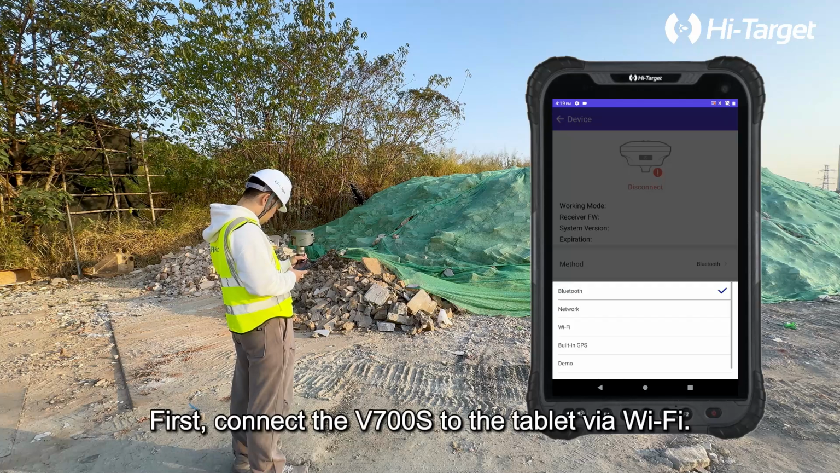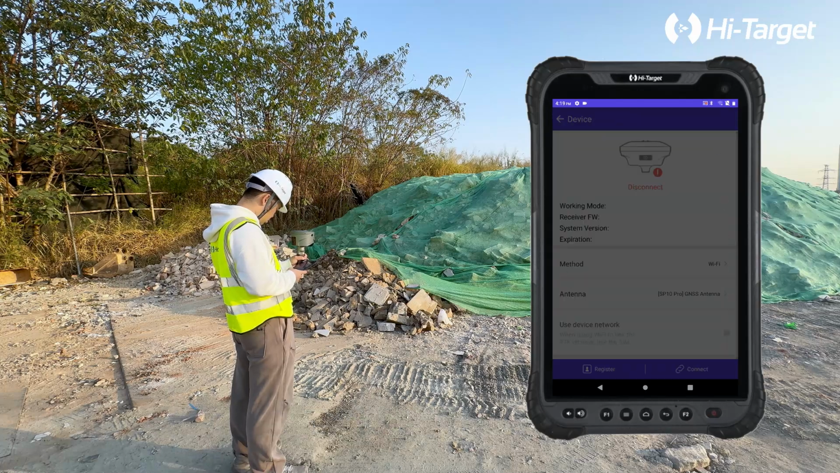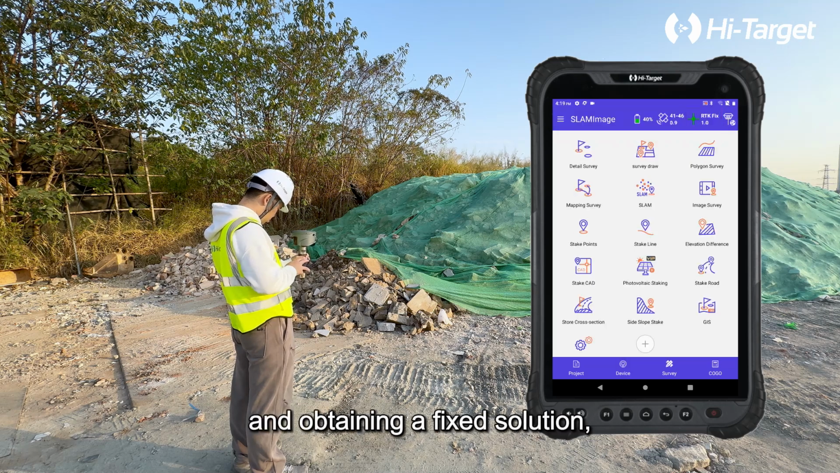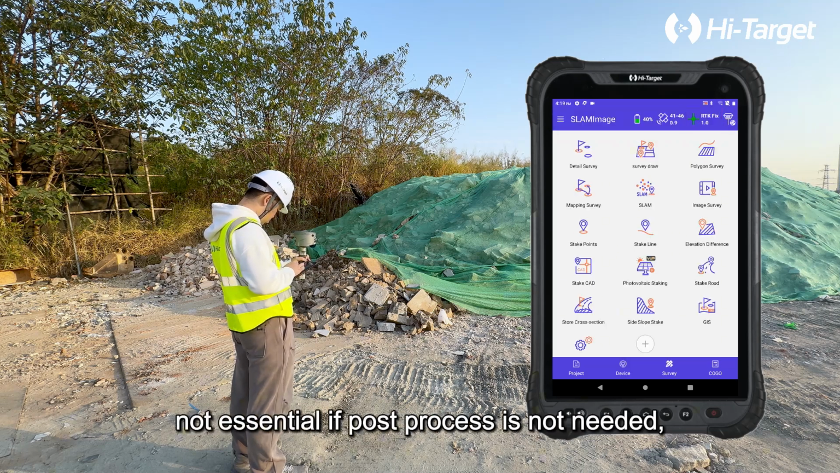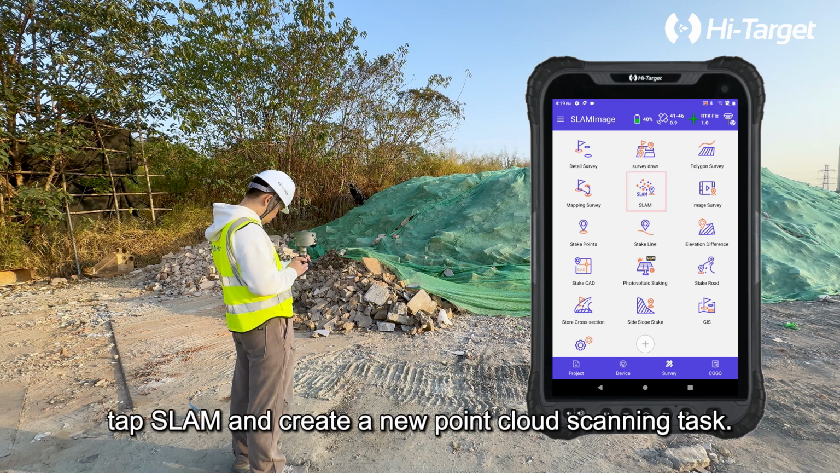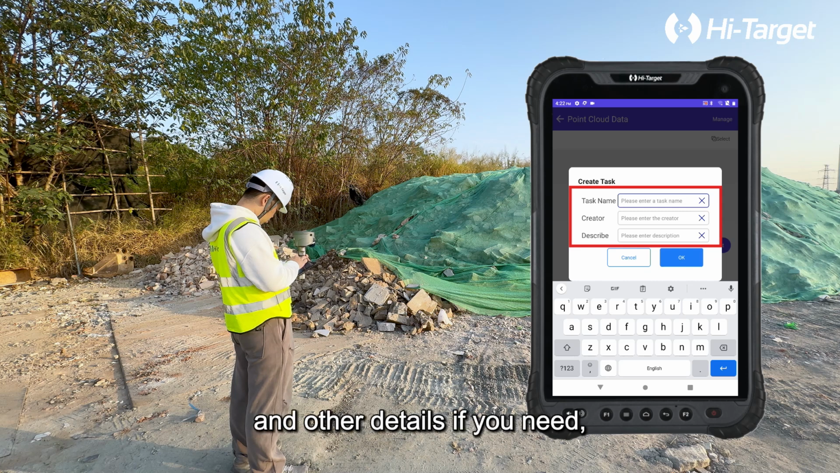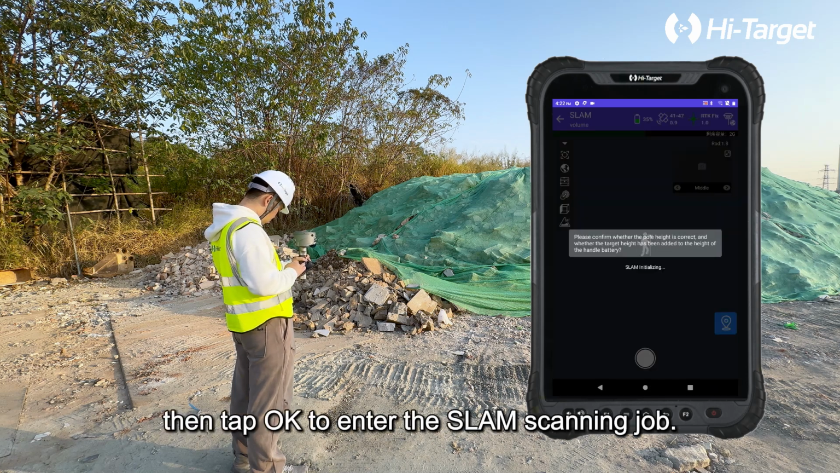First, connect the V700S by Wi-Fi. After setting the rover and obtaining RTK fix solution, not essential if post-process is not needed, tap SLAM and create a new point cloud scanning task. You can edit the task name and other details if you need. Then tap OK to enter the SLAM scanning job.